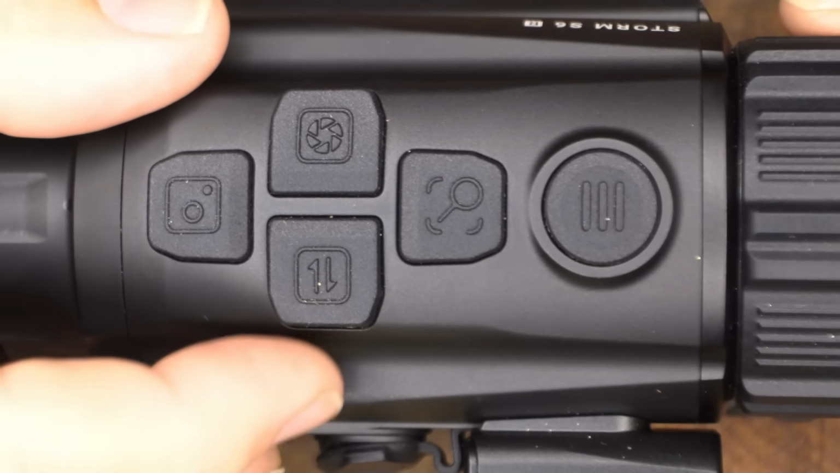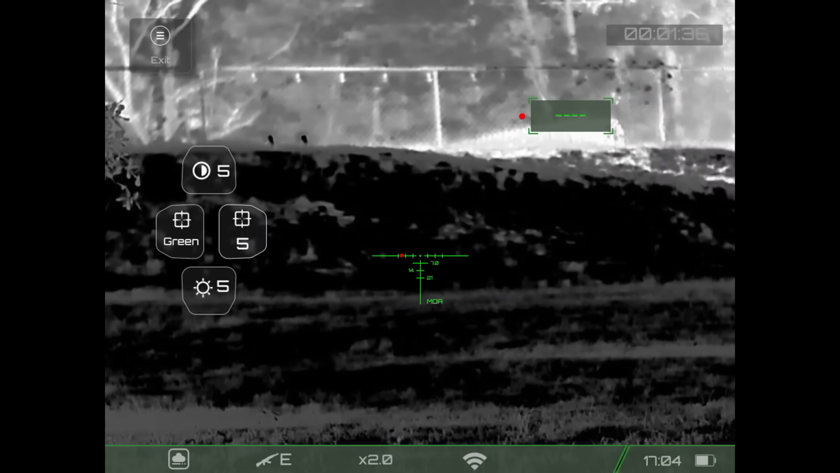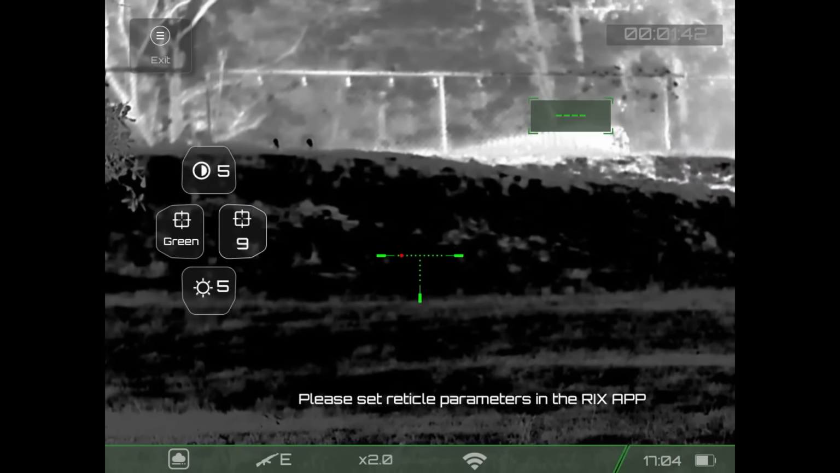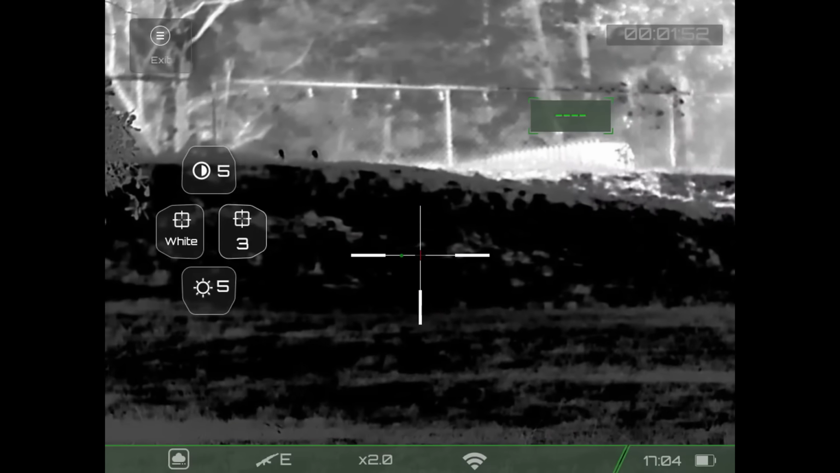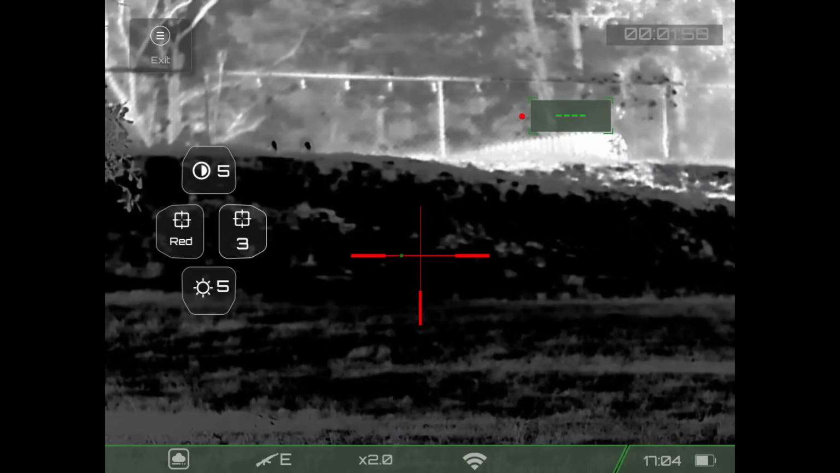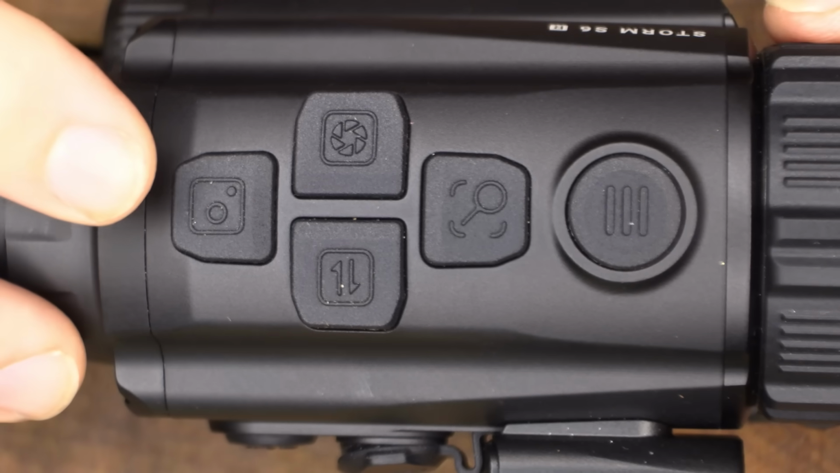Then we have our reticle button here on the other side. There are 32 different reticle choices, and there are 4 colors and there are 8 different styles. So you can go through each of the reticles and pick out what reticle really suits you for whatever mission you're on. You know, it may be hunting, it may be longer range distance. You want to use that reticle sight, or you can even go to just a dot. And then we have our video button, or our camera button.